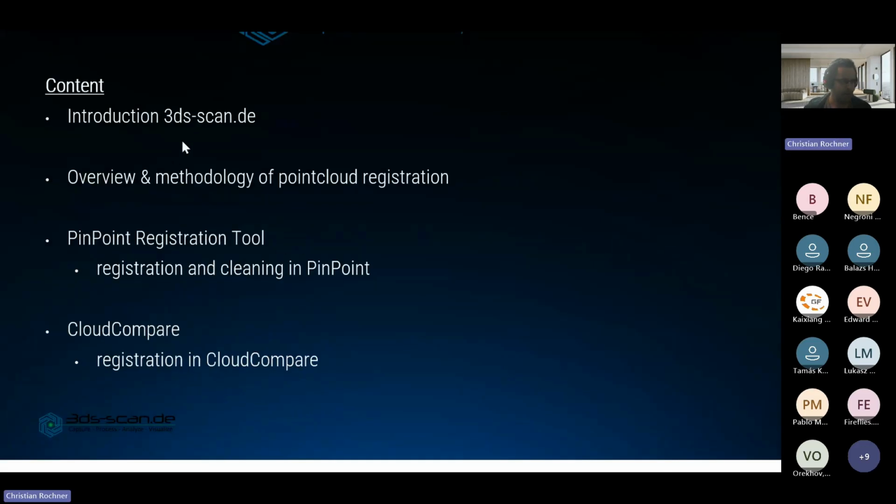So what I would like to talk about with you today is the overview and methodology of point cloud registration, especially how we can register XGRIDS L2 Pro data, for example, with terrestrial laser scans. And we will have a look at Pinpoint. Pinpoint is a tool which we use internally a lot for registration purposes, may it be terrestrial laser scans or, as today, SLAM-based point clouds, which can also be processed in Pinpoint.